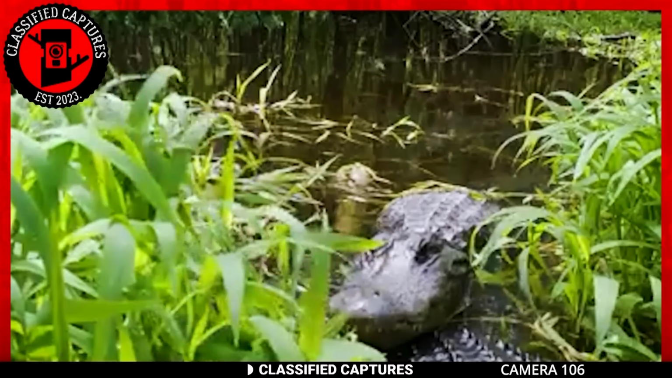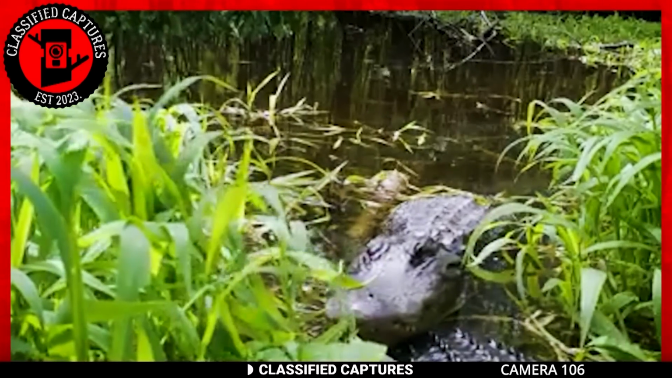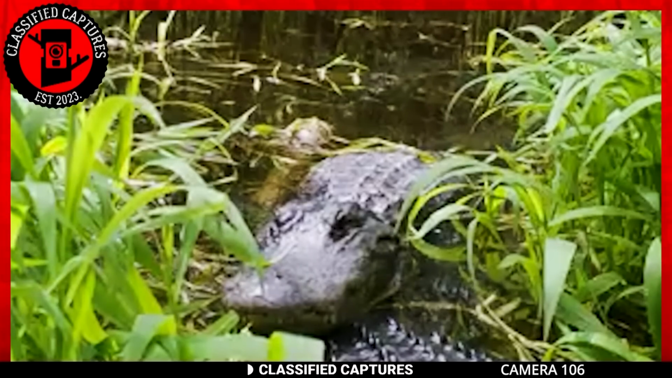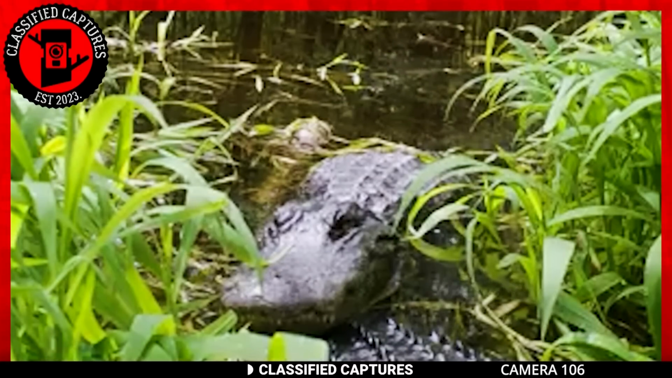Oh dear, it seems we've stumbled upon a rather peculiar situation in the world of trail cams. We have two crocs, or perhaps alligators, swimming near a trail cam.